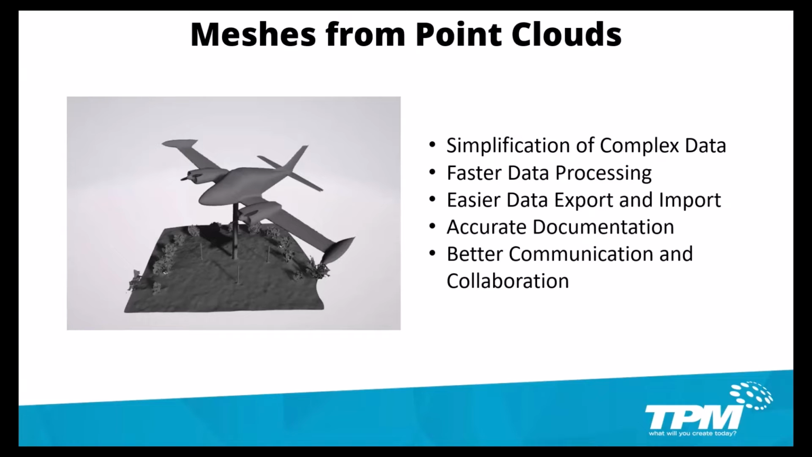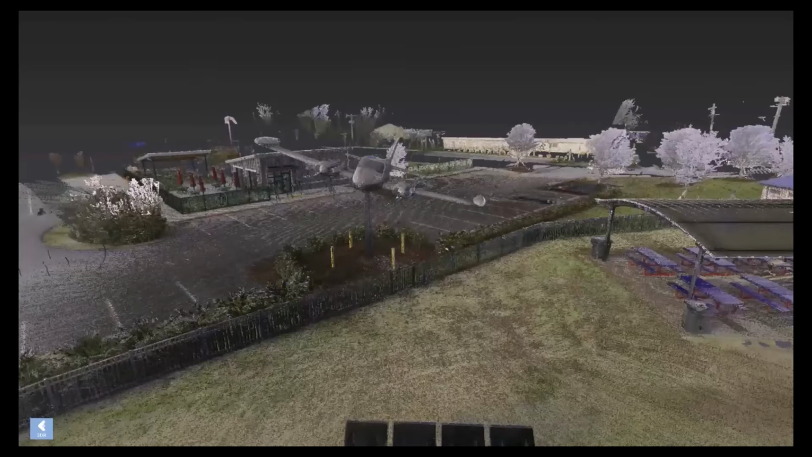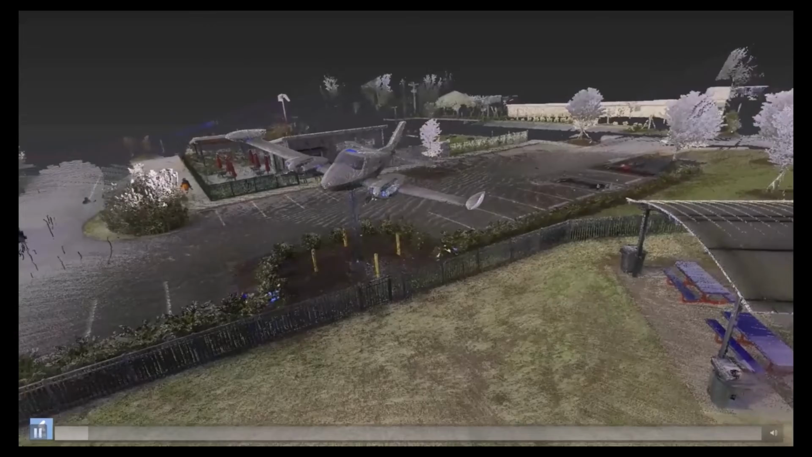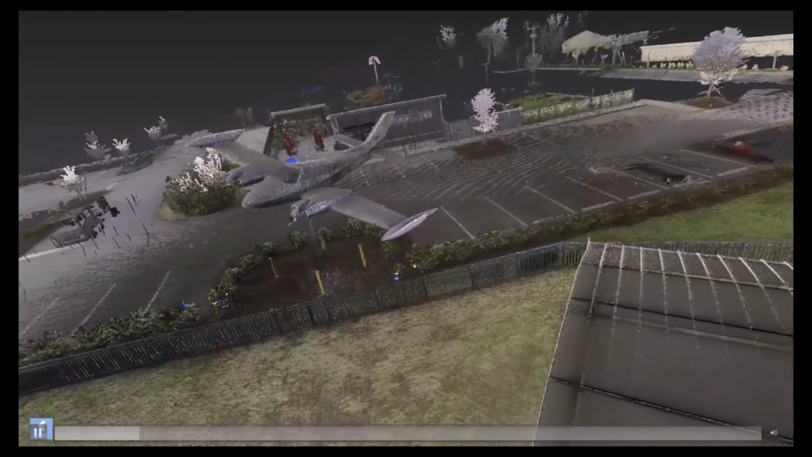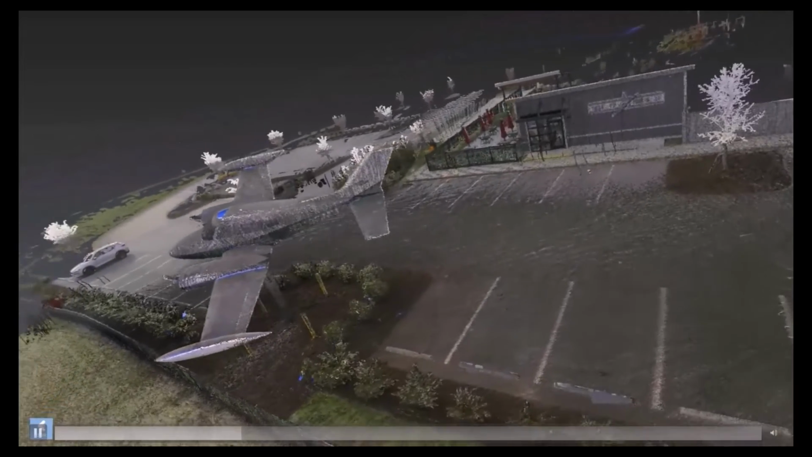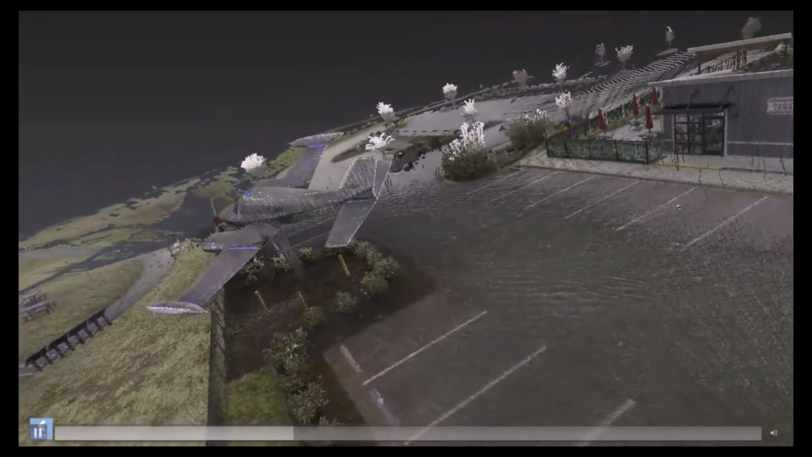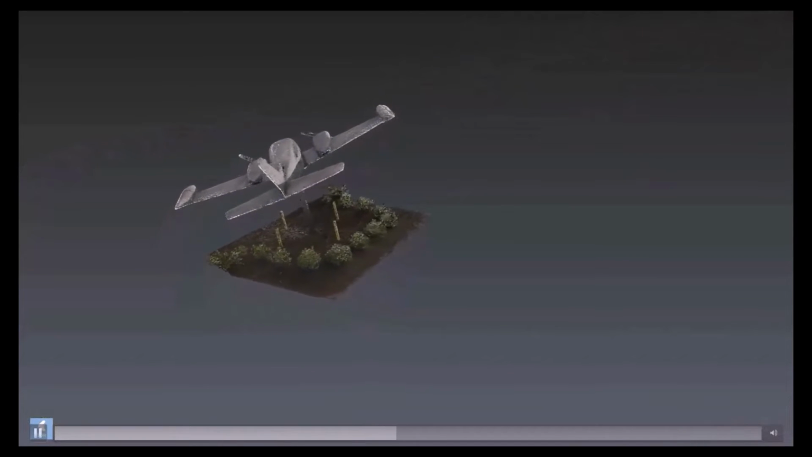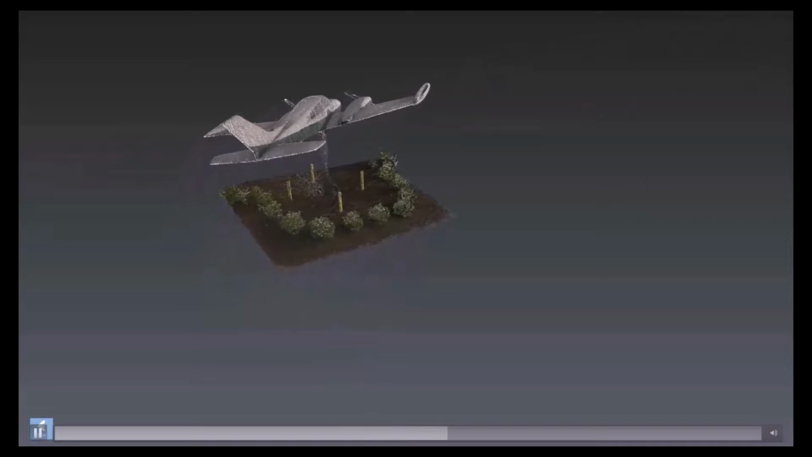This is a scan that we took of a local airport that had a Cessna 130 out front. We were able to trim the portion of the point cloud down to what we wanted and then turn that into a mesh. If you notice, the blue points are where the program filled in the scan data from the points that we could not get to from the ground.